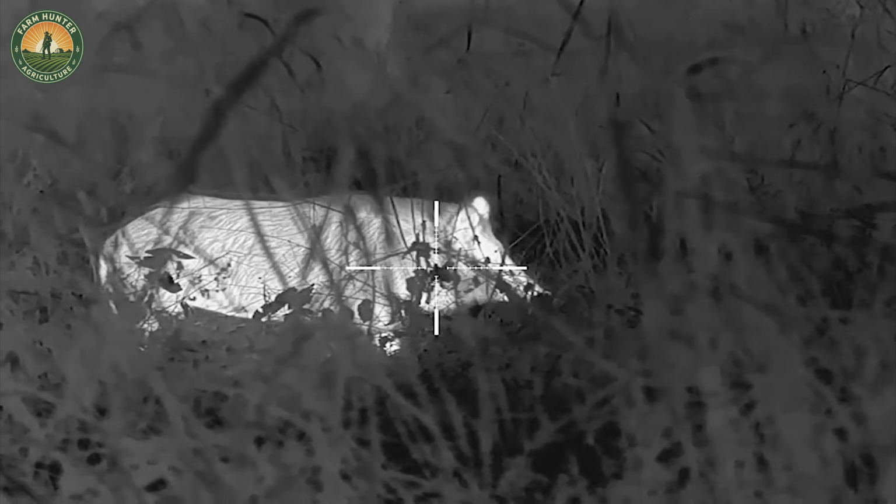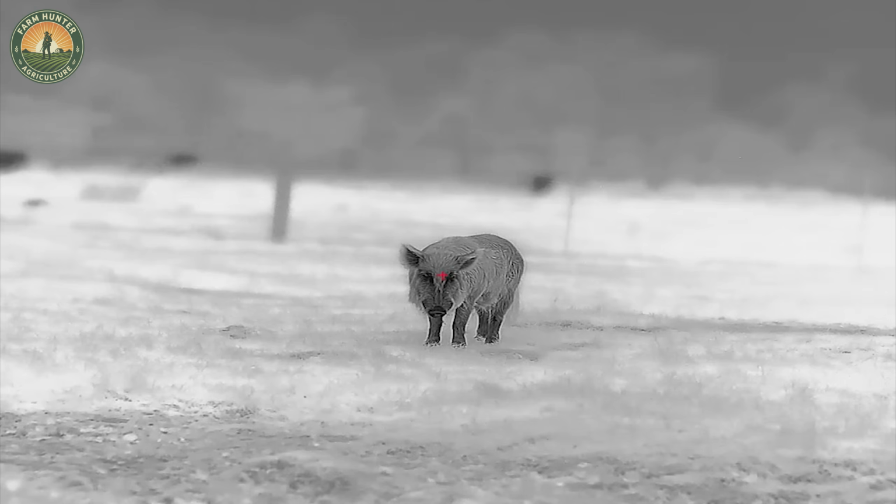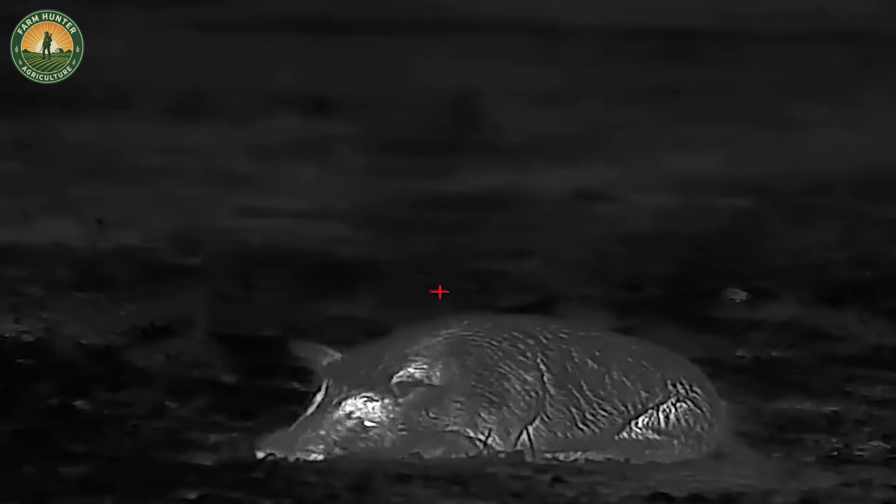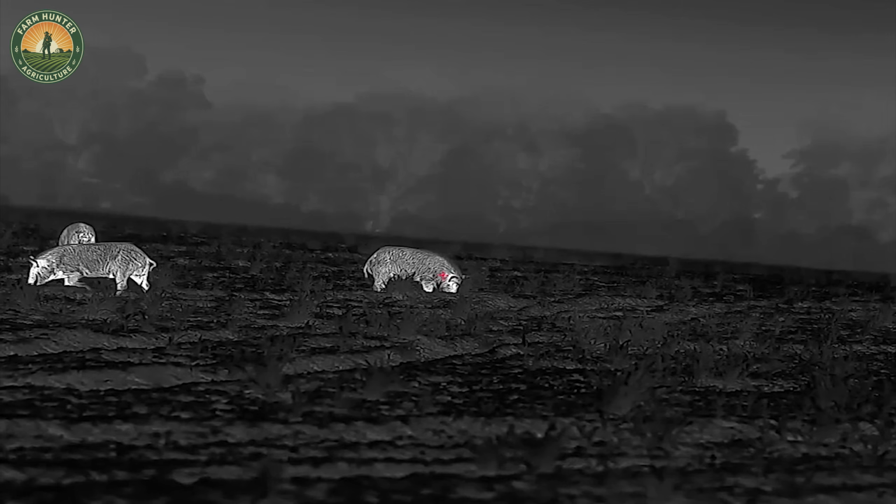Tonight we set out again, driven by grit and fury. Fingers tight on our weapons, we swore this threat would end. Chaos unfolded before us. Wild boars ravaging the field, trampling crops like it was their own feast.